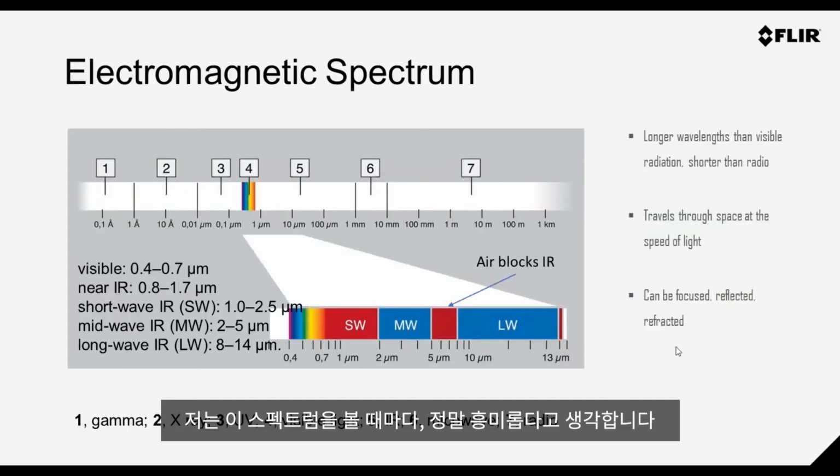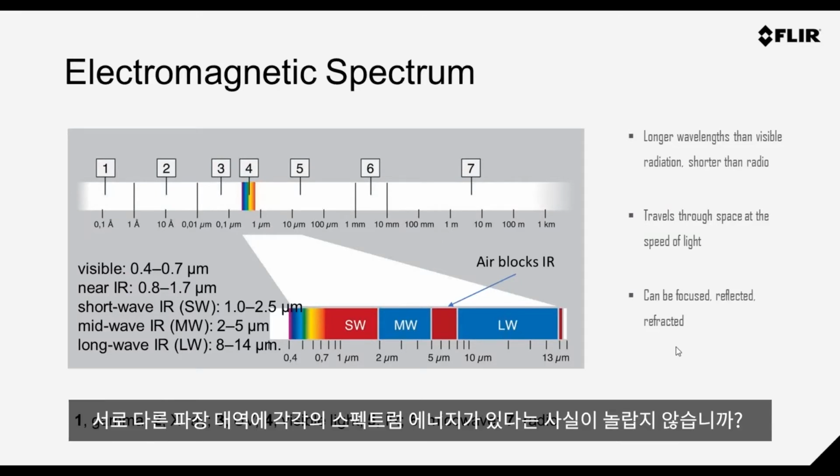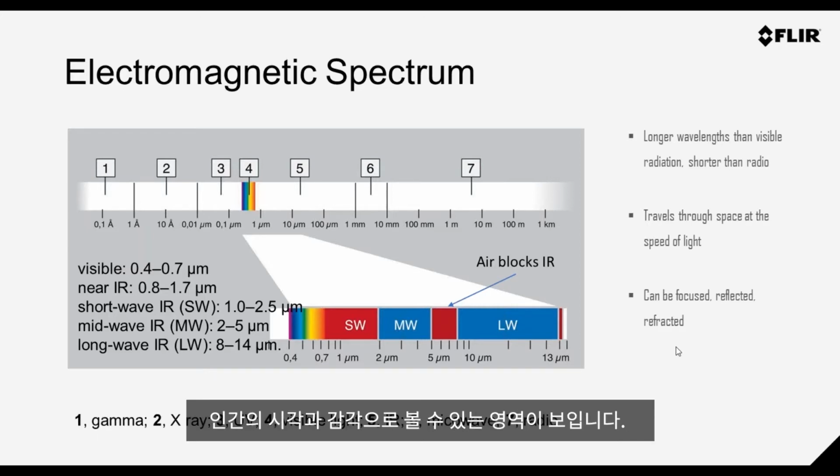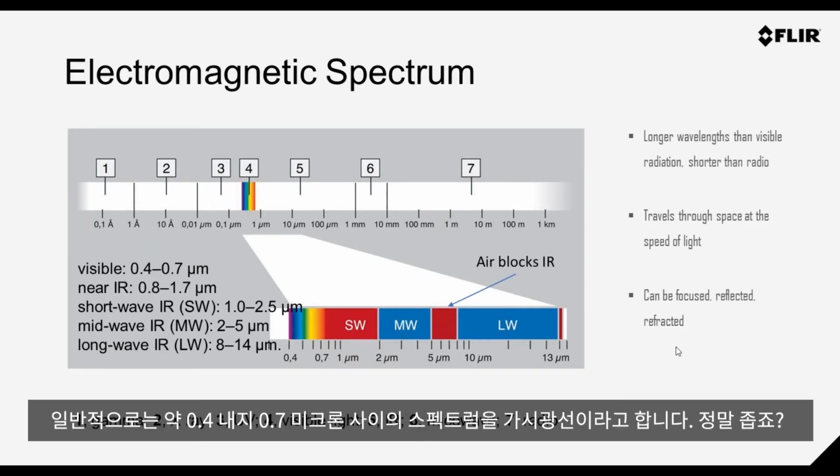So this spectrum is always fascinating for me when you actually look to see the amount of spectral energy across the different wave bands, all the way from the visible. If you look to see number 4 highlighted on the screen there, the very narrow band that our human perception is sensitive to, typically around 0.4 to 0.7 micron.